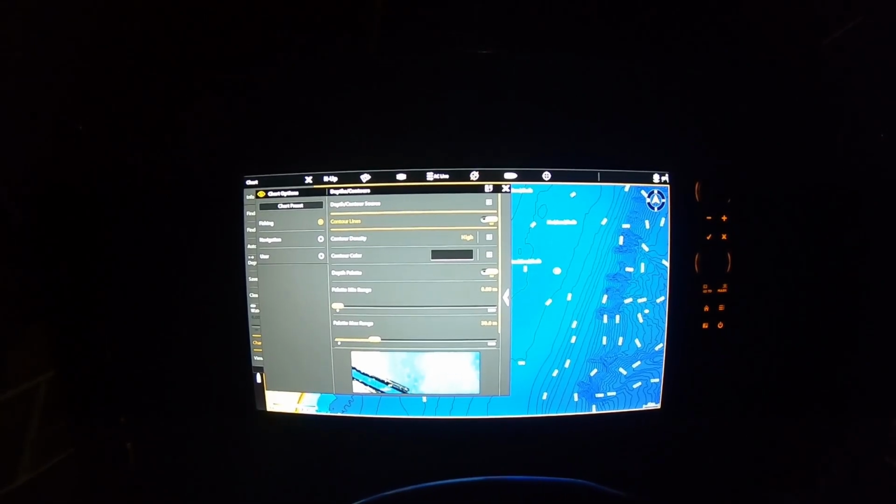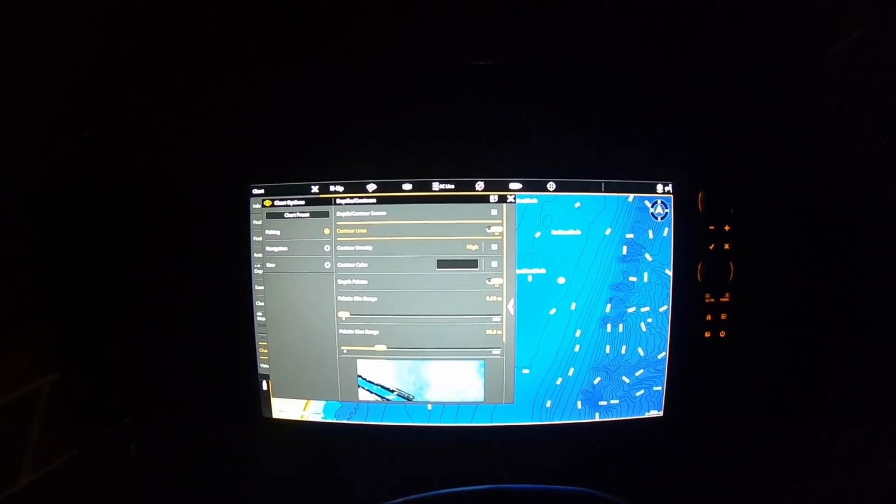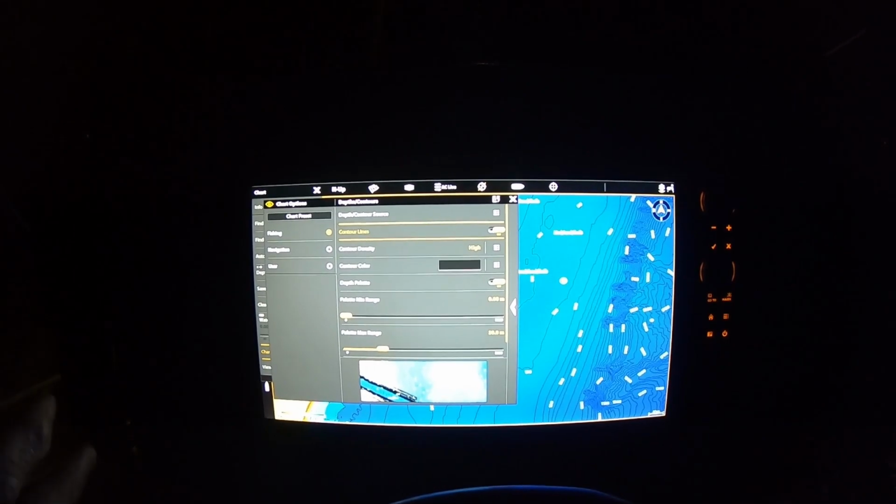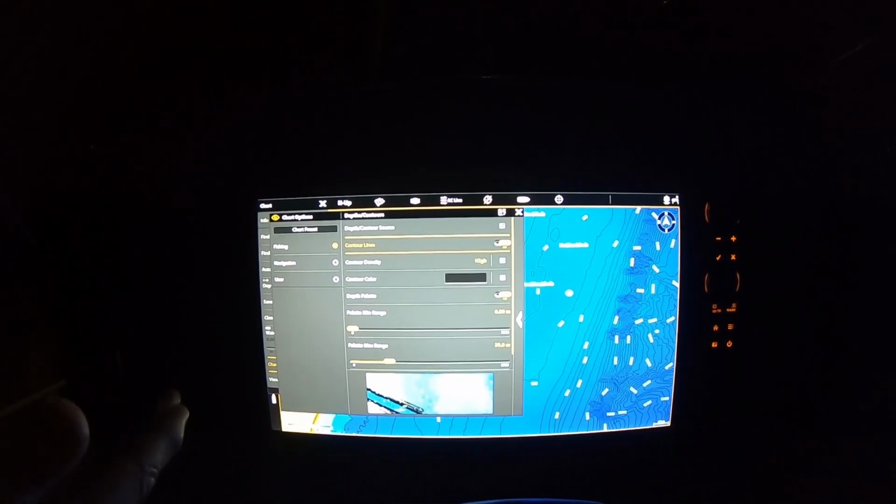To be able to see ledges and steep inclines and declines, we want to have as much information as we can have on the screen, especially, I find, with my fishing side of my GPS. I like to utilize as much information on hand as possible. So I run them contours on high density.